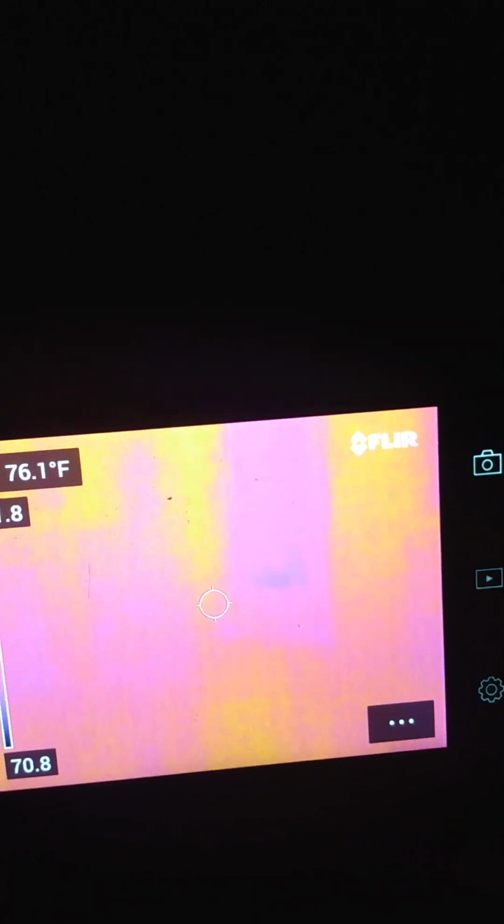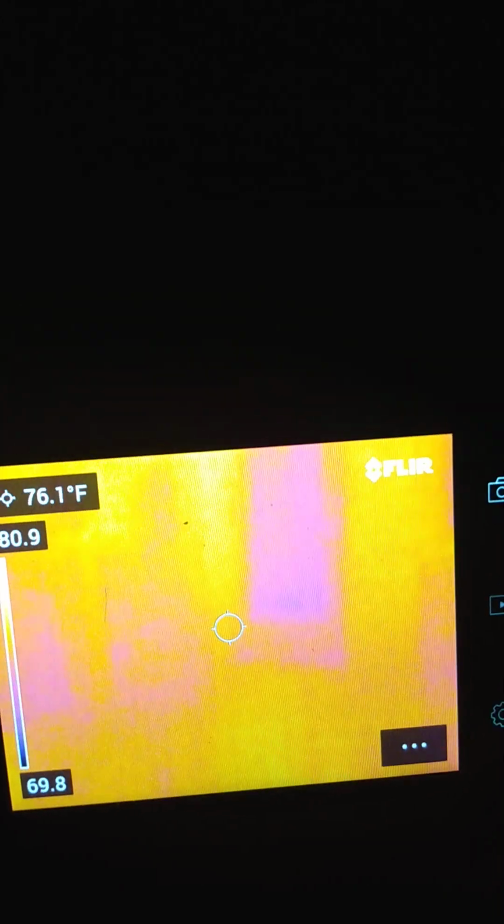The lower part of the door. That glass section around the wooden door should all be the same temperature, right? Hmm.